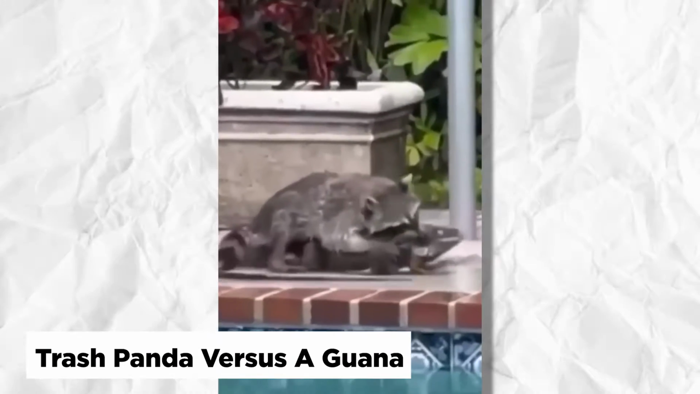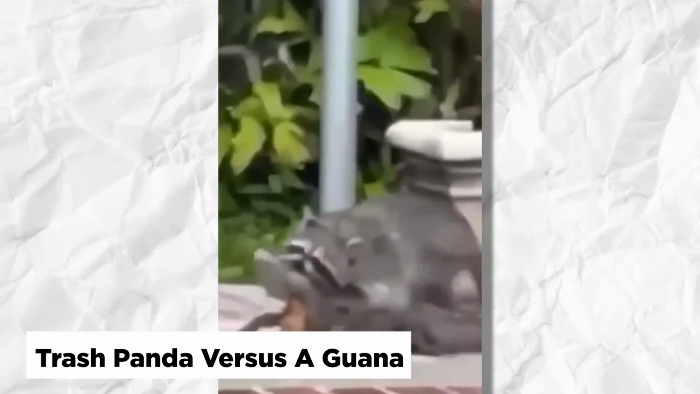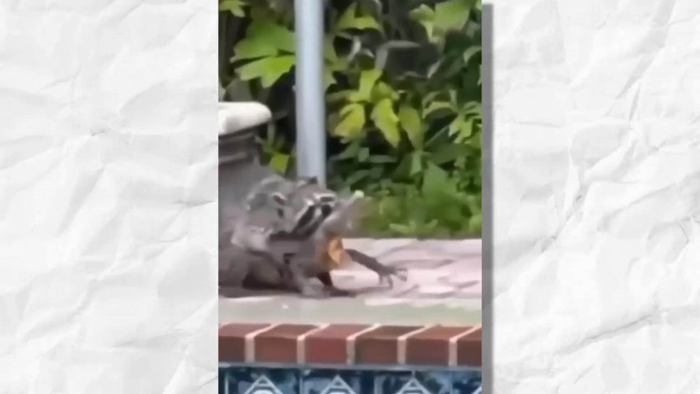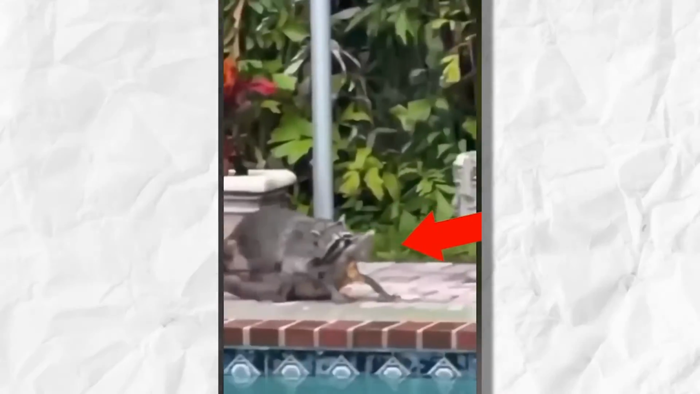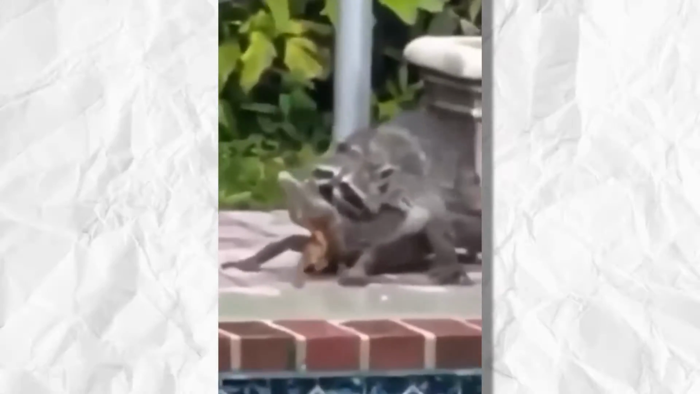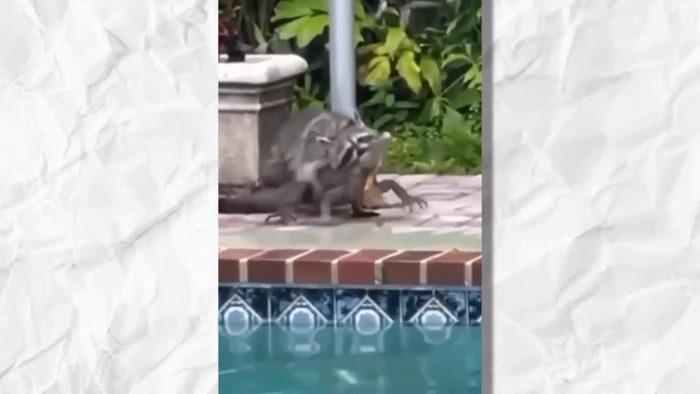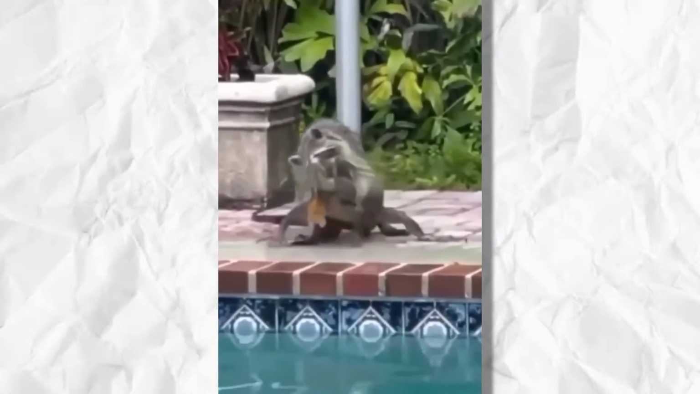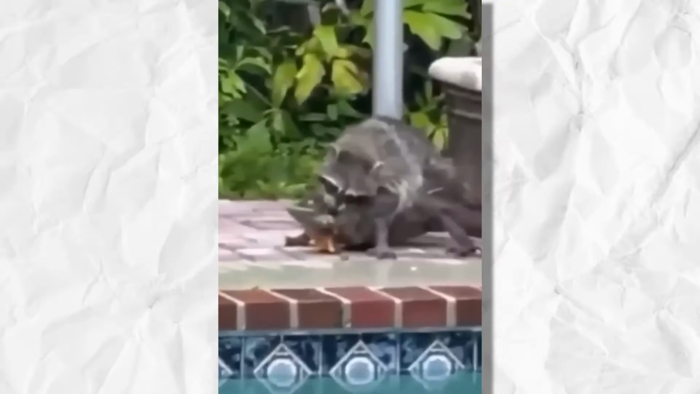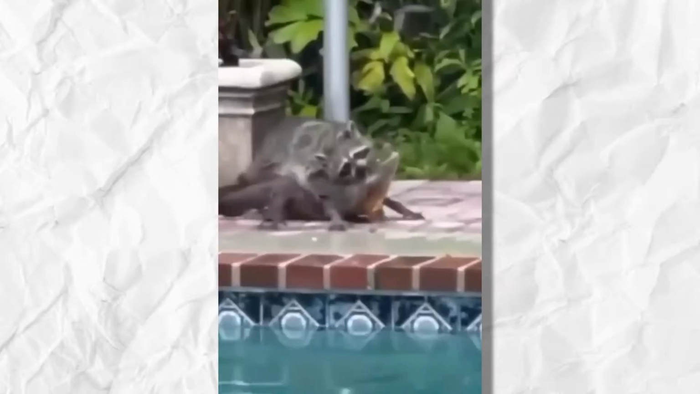Trash panda versus iguana. This Florida-shot video depicts a raccoon attempting to corner an iguana. Raccoons consume a variety of items, including some tiny lizards and snakes. They are omnivorous and opportunistic feeders. But this one is using all of his opposable thumbs right now. That iguana is large. The eggs and young of other local creatures might suffer greatly at the hands of this variety of iguana, which is an invasive species not native to Florida.